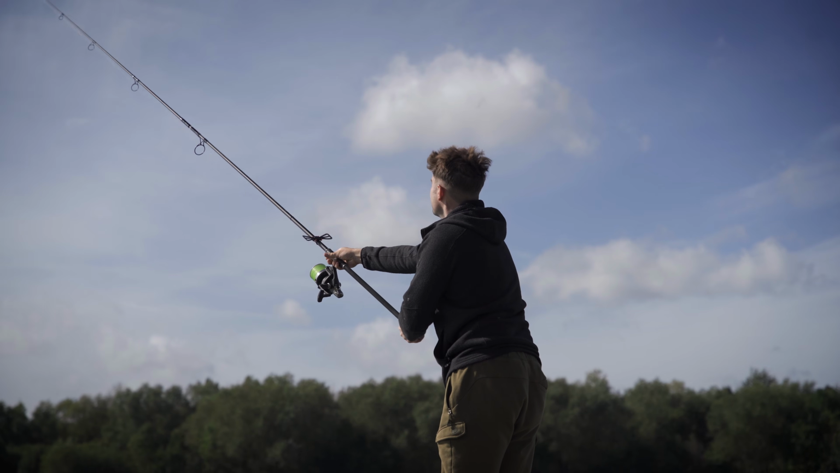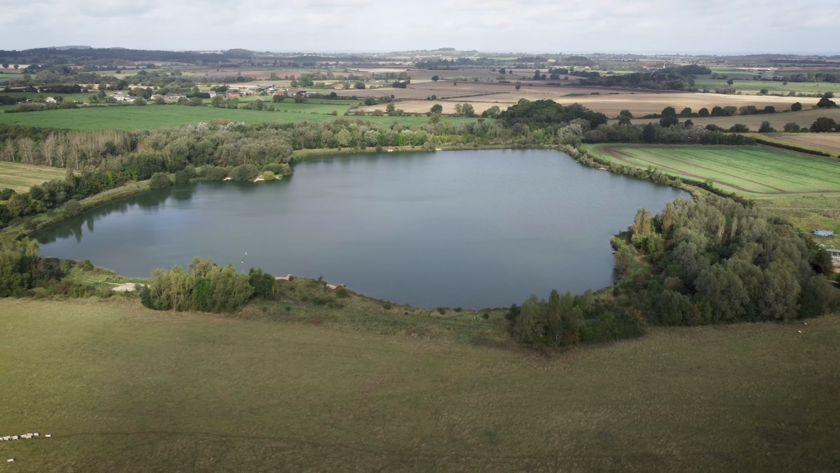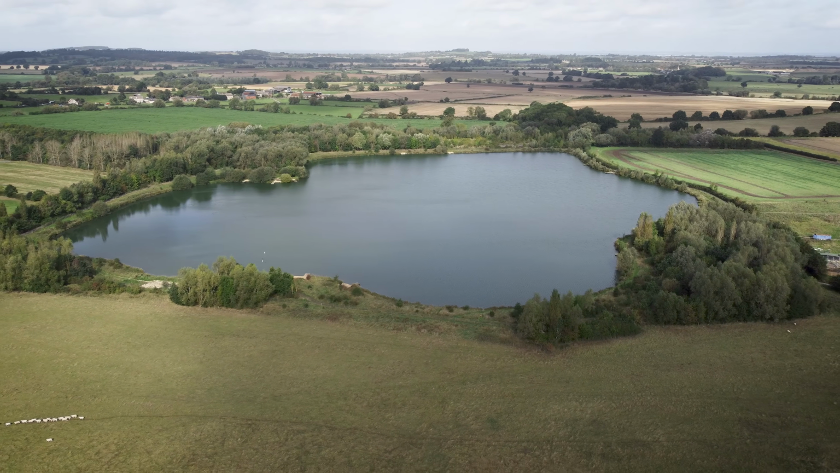You join myself, Martin, and we've also got James just around the corner with us, and we are at Balkin Lakes in Farringdon. We thought we'd come down with the guys from CARPology to film a bit of a deeper feature, how-to tips and tricks, and little bits of technical detail along the way for you guys that may even own a Deeper, or are potentially looking at one.